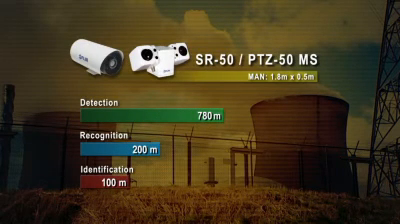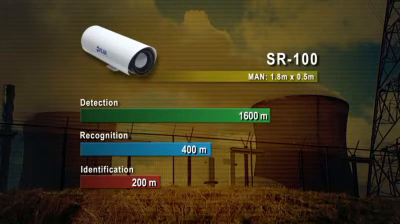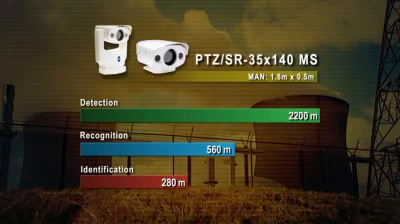A PTZ35x140MS equipped with a 140mm lens allows you to detect man-sized targets over 2 kilometers away.